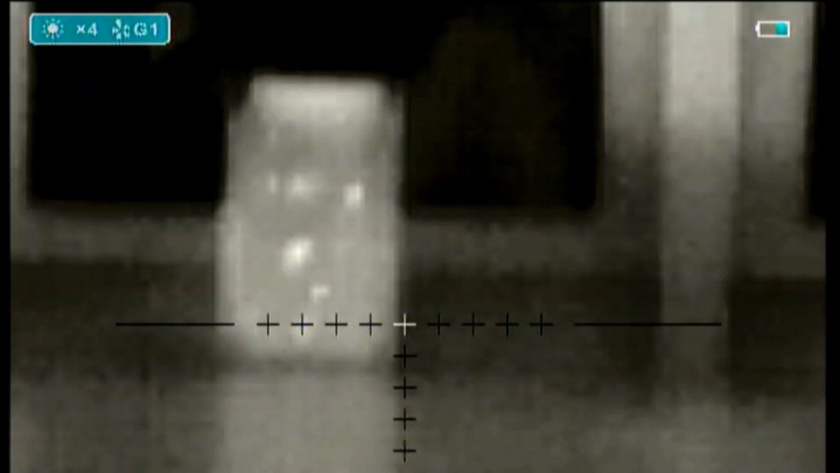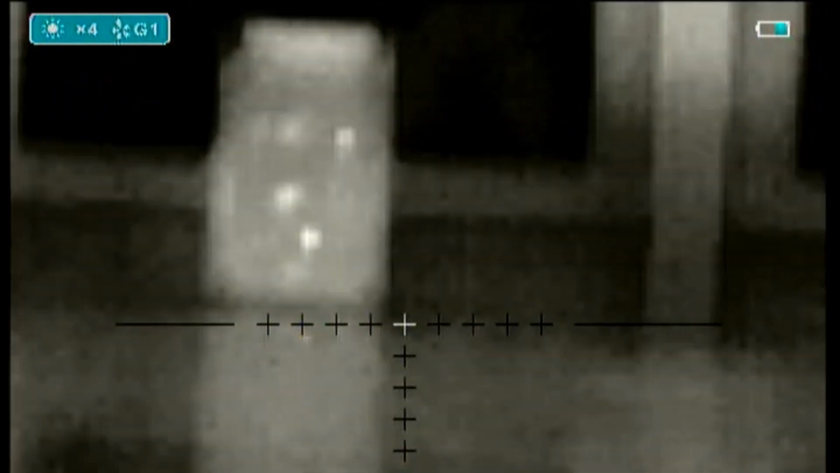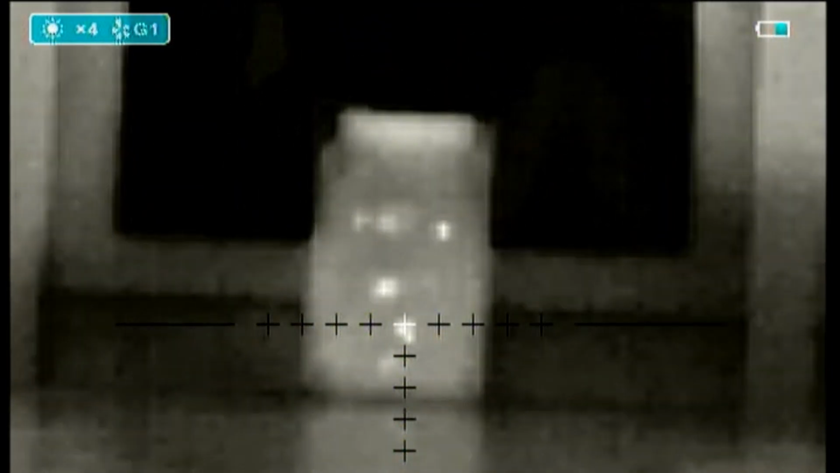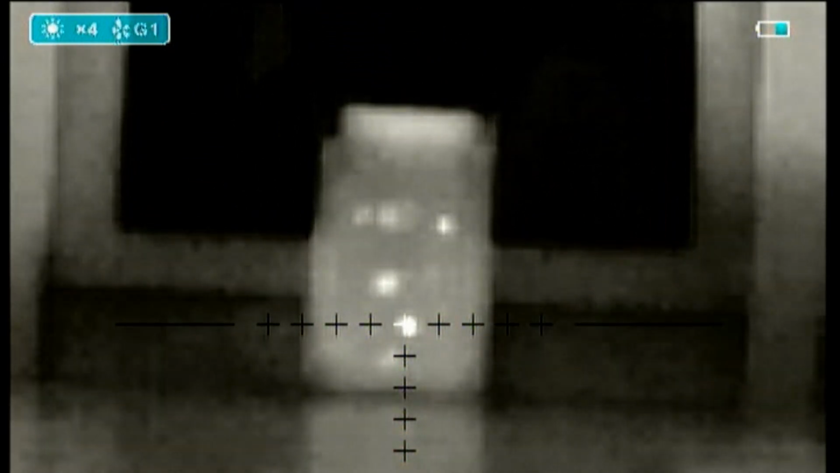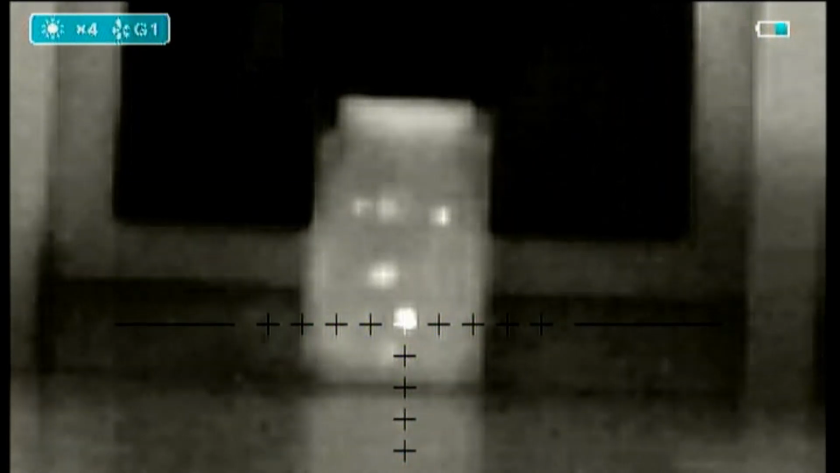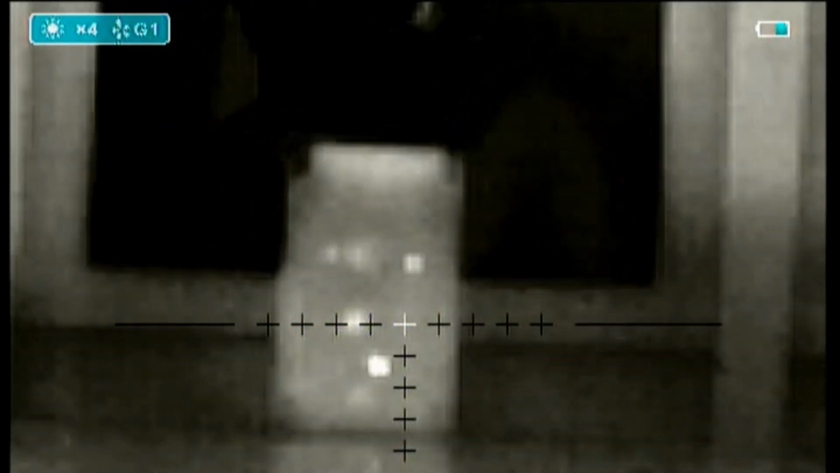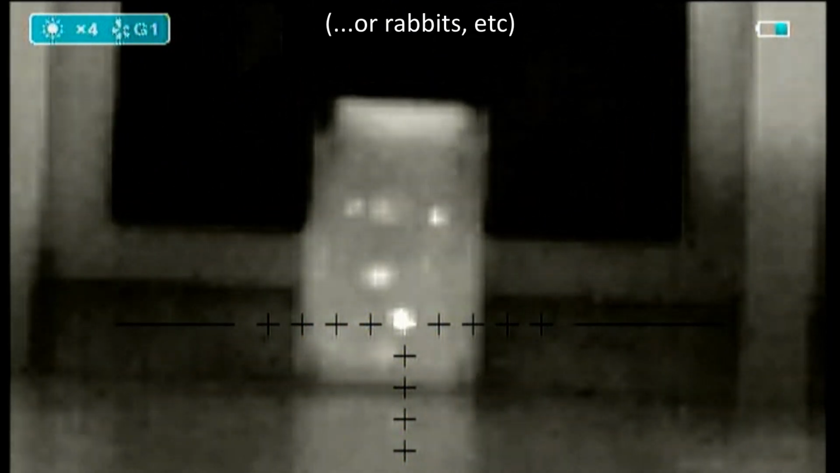It's very handy that firing normal pellets into MDF leaves a heat source that lasts several minutes. Brilliant. Yep, and by now I was very happy that this zero was spot on for 25 meters. Certainly sufficient for head shooting rats out to that range anyway.